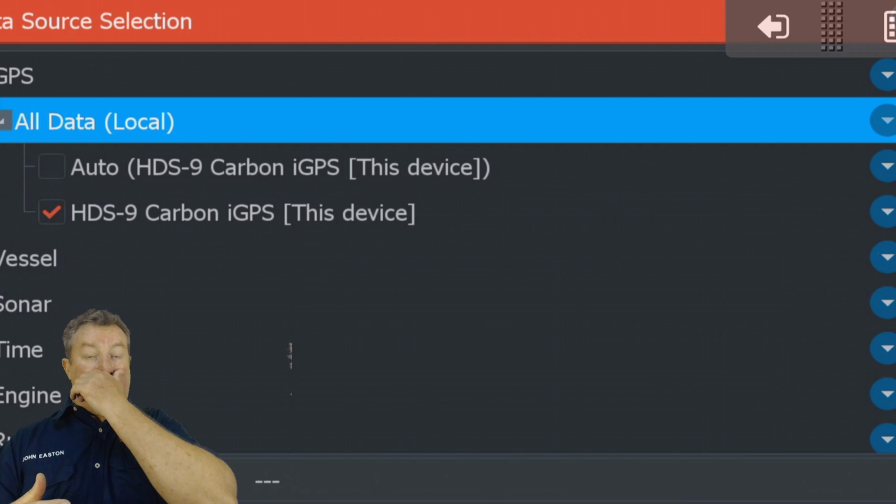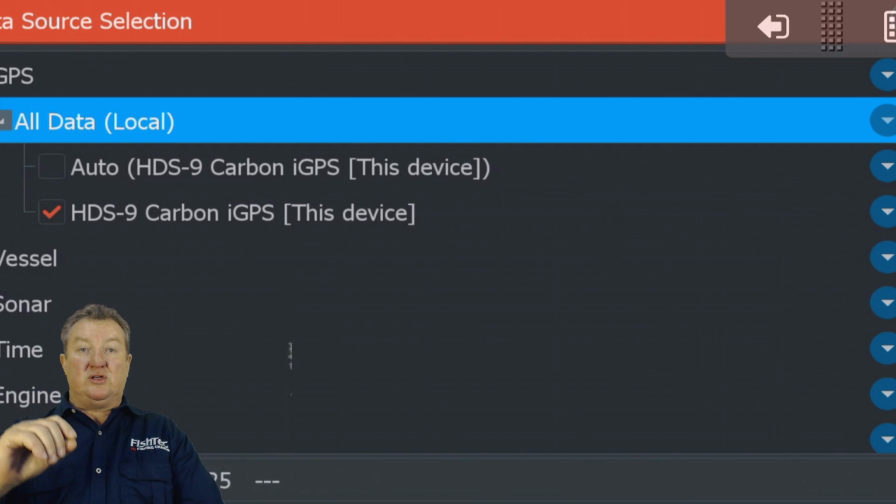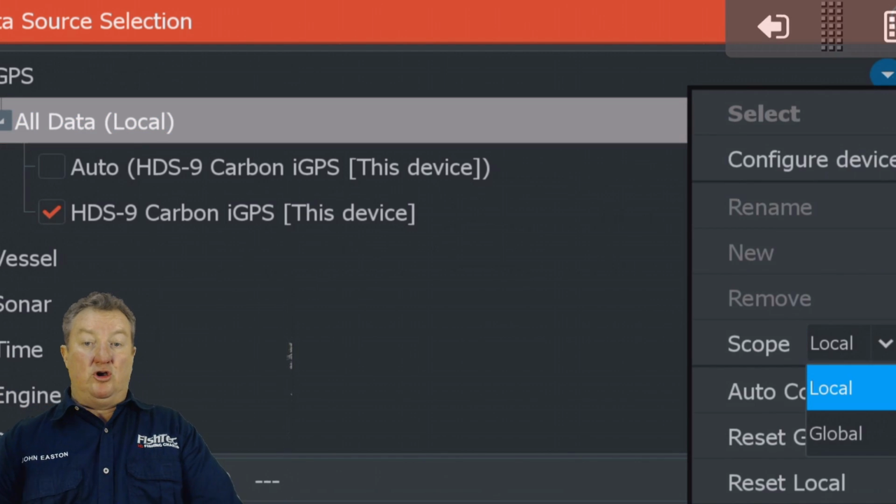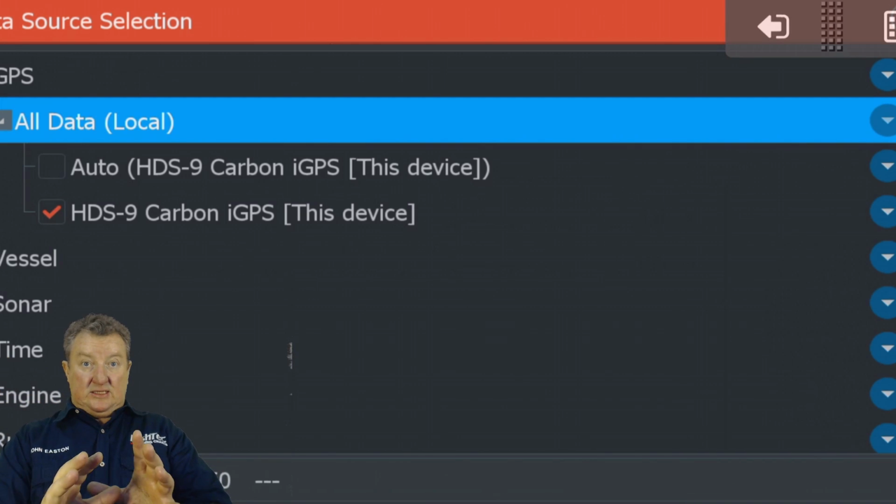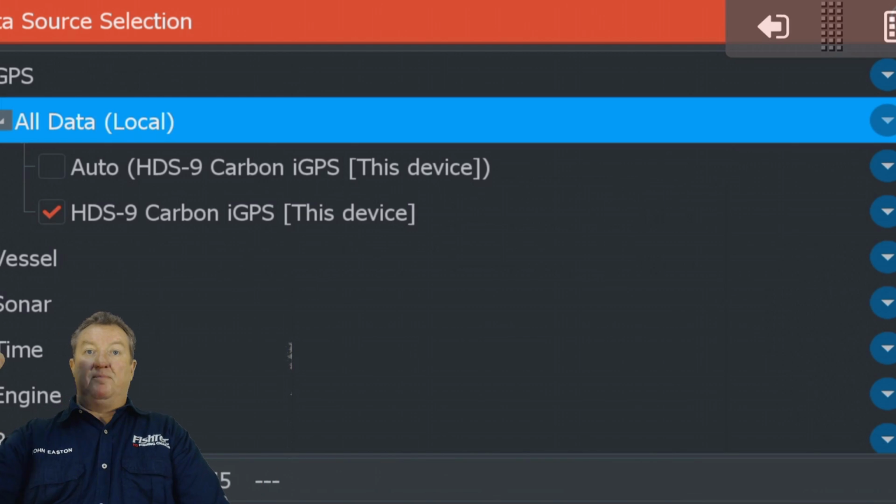Okay, so now you've set that up. So now you're going to go to your console unit. You're going to change again, very importantly, under scope. Here, we're going to change from global to local once again. And we're going to go and select. Now in this case, if you've got a 0.1 on the back, you're not going to select this unit. You're going to say 0.1, which is the one at the back, which is closest to your transducer.